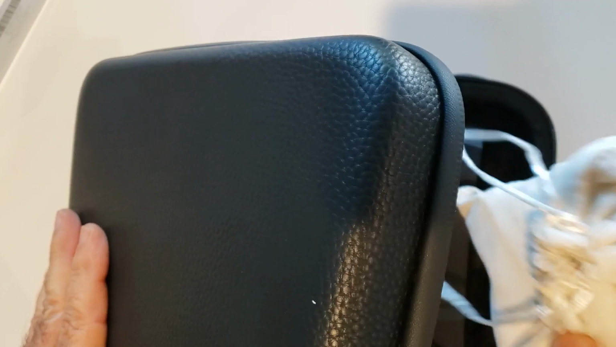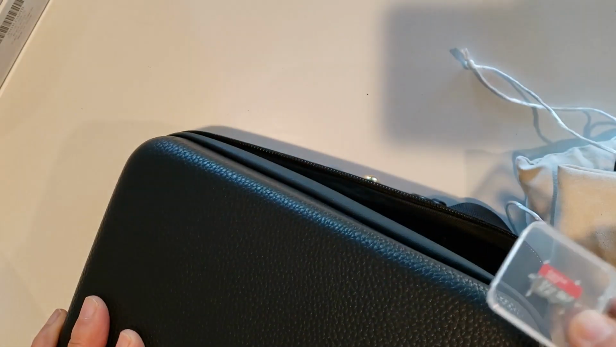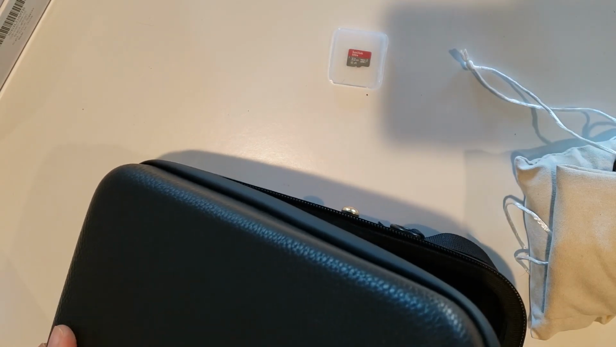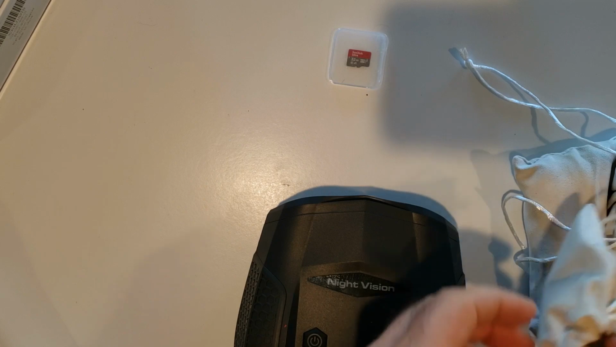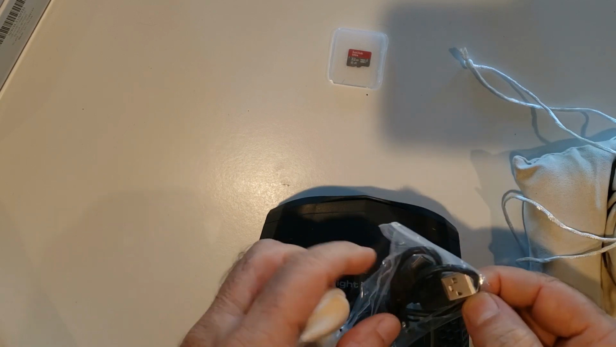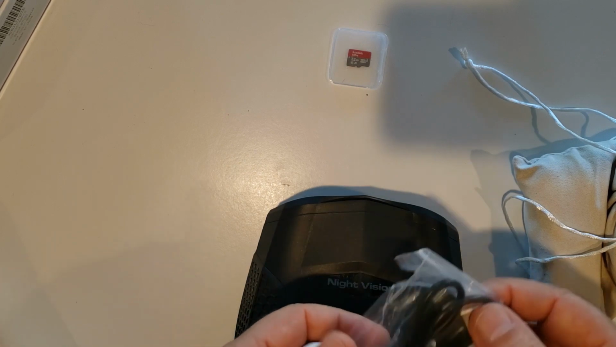And we have another little satchel, and then another one here. We'll open those in a moment. And the free 32 gigabyte card. And finally, the unit itself. Before we get to this, let's look through some of these little satchels. This one contains the USB-C cable for connecting it to your computer. This is not for charging. This uses batteries. We'll go over that in a minute.